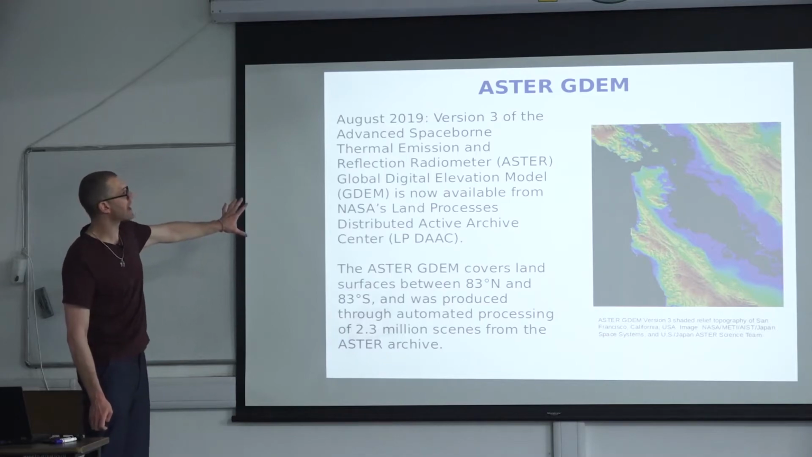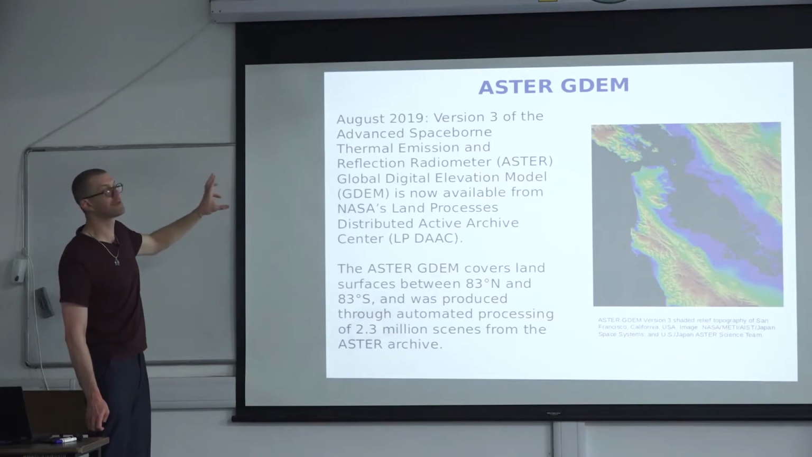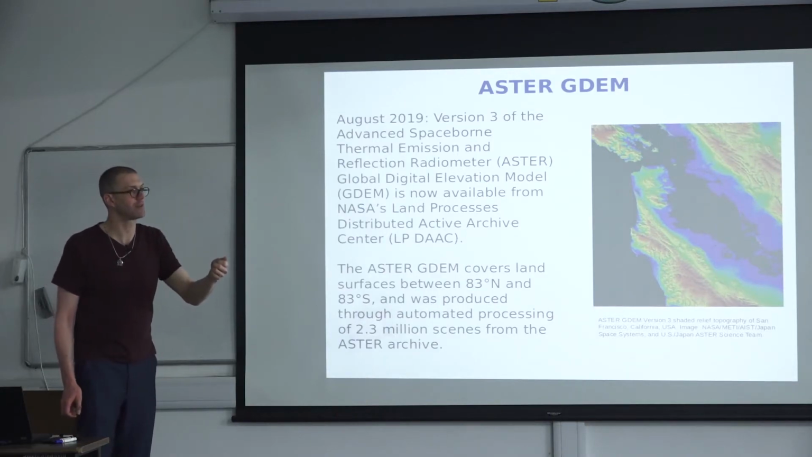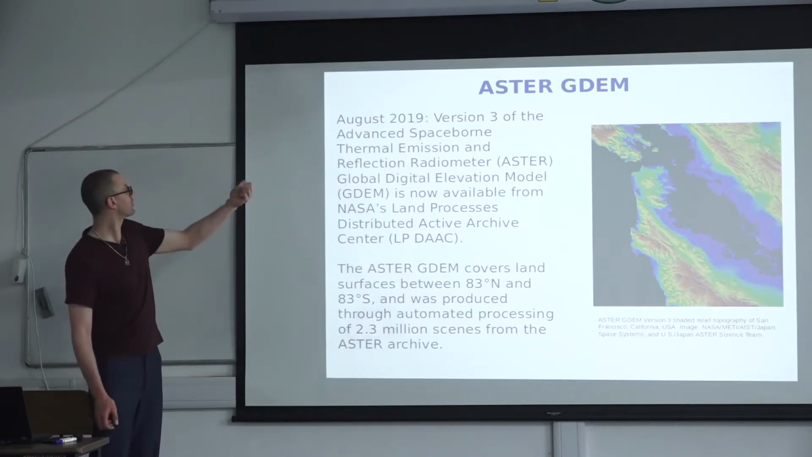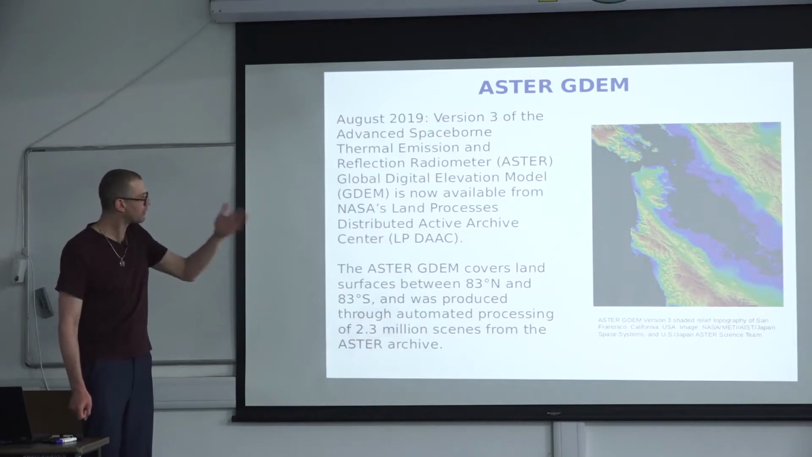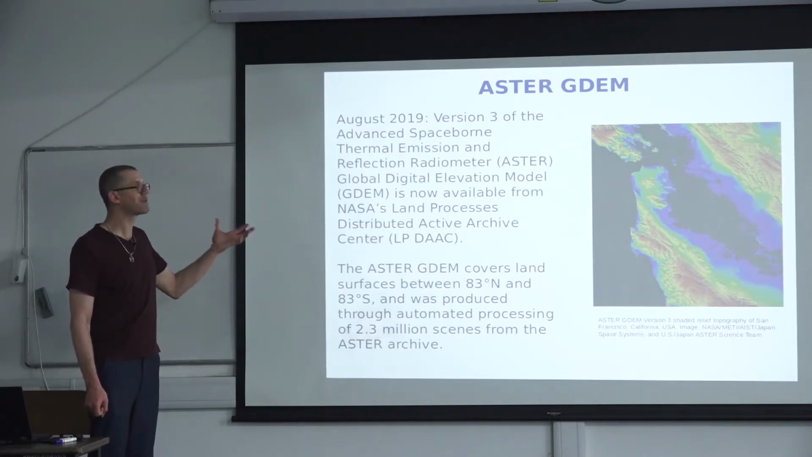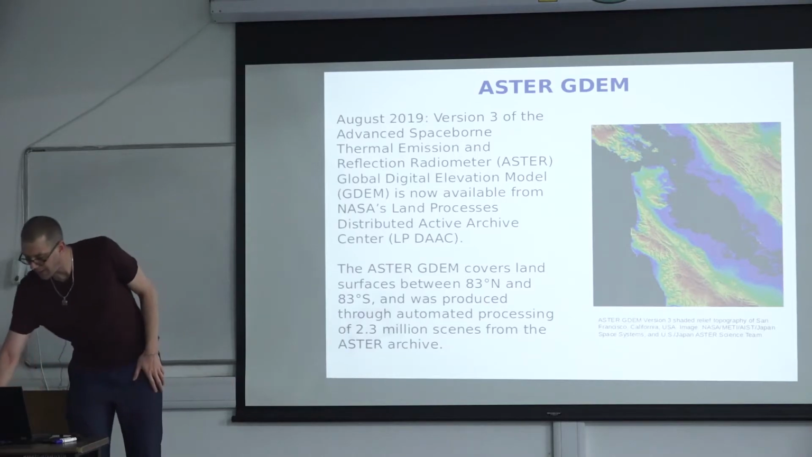That has several errors, but it's a nice DEM because it's generated through optical data, okay? And I'm pointing this out because there's just a new version that came out last summer, and it's been constantly revised. That's a nice contrast to the SRTM DEM, for example.